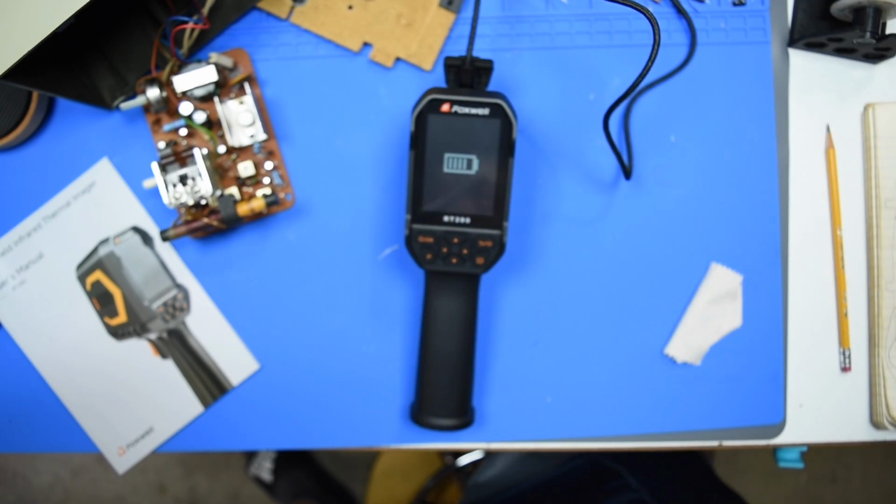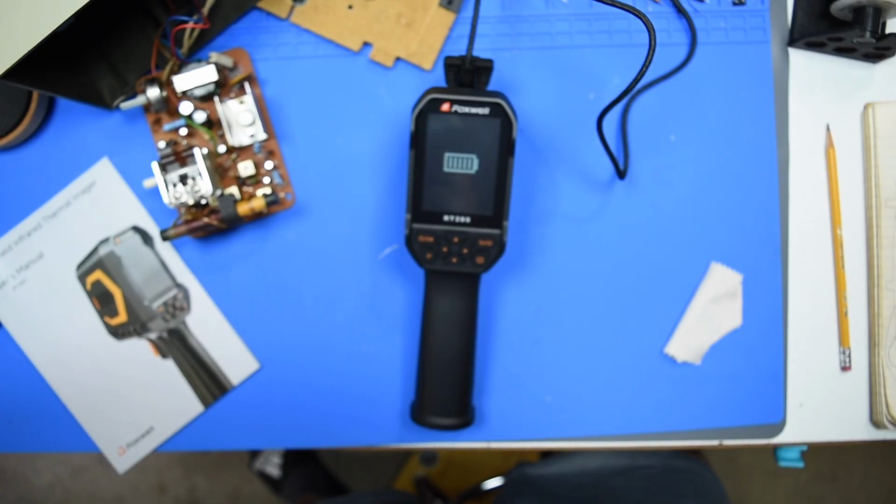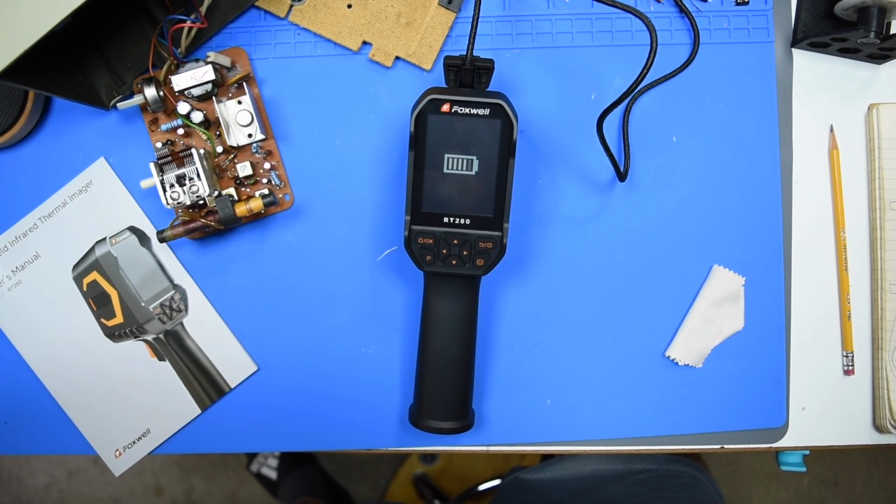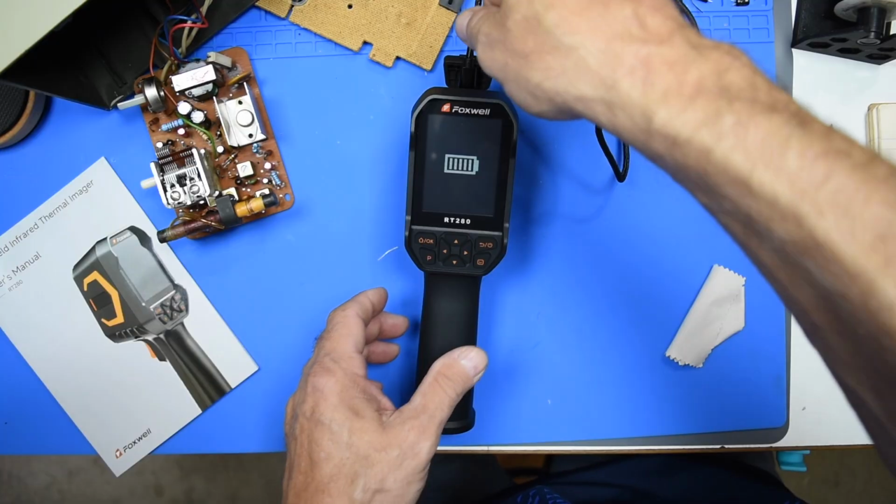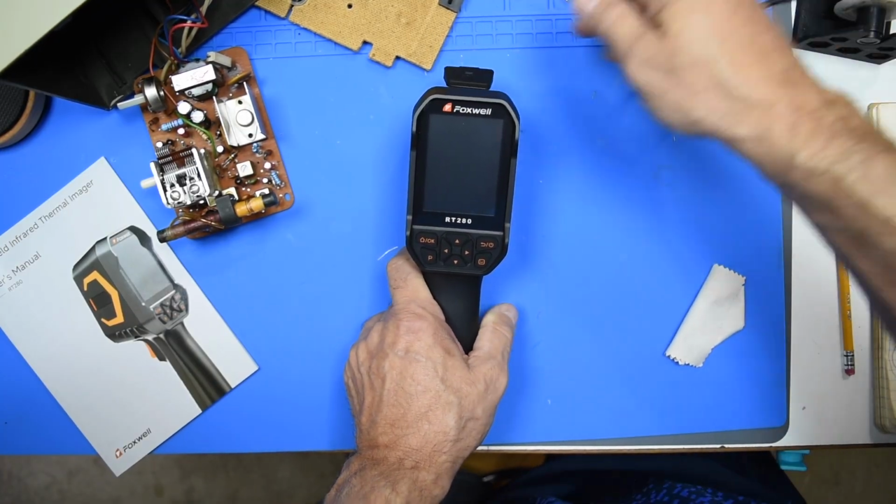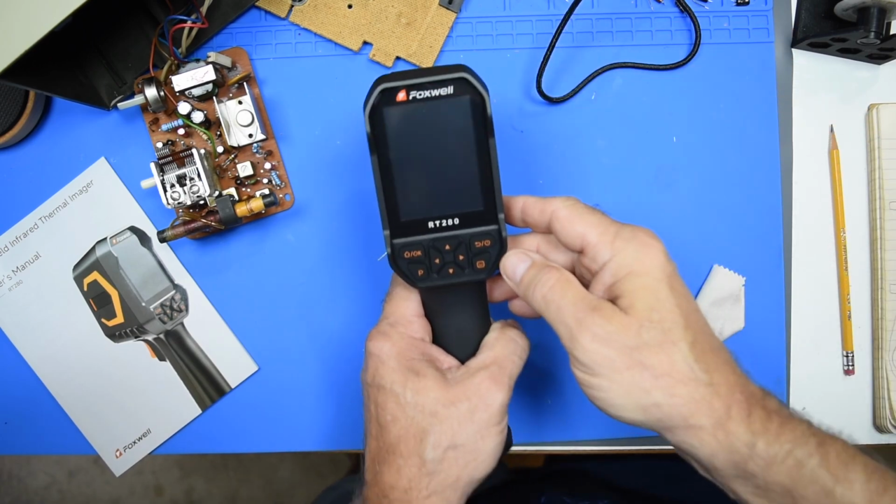Okay, we'll set that there for a second. Yeah, looks like it's almost full. Just down to the one line, so we'll unplug that. Cover back on.